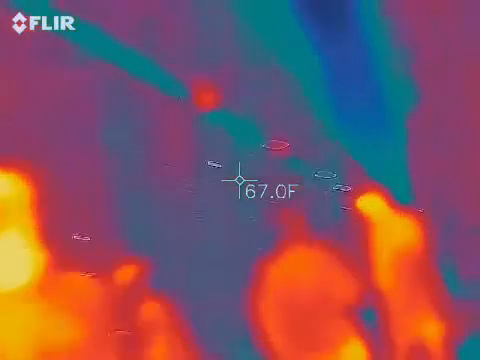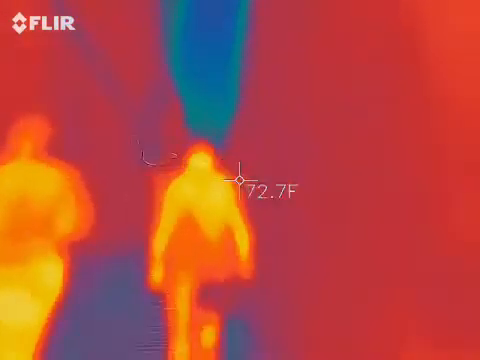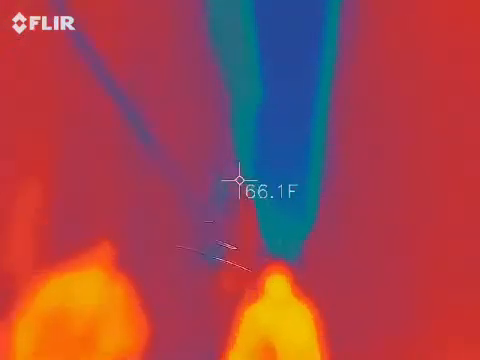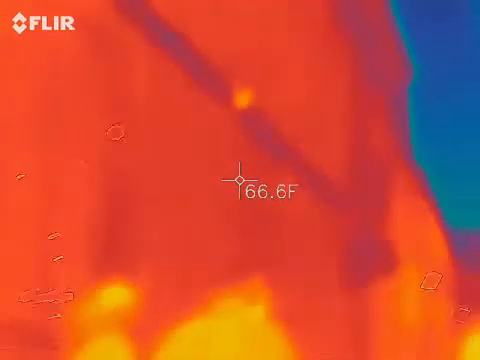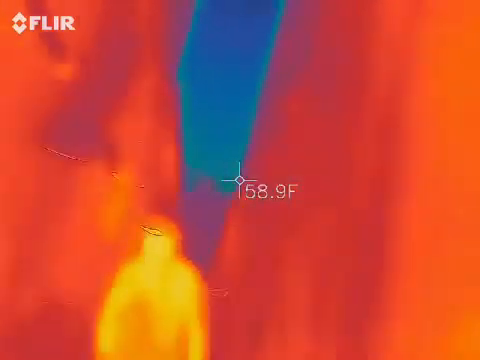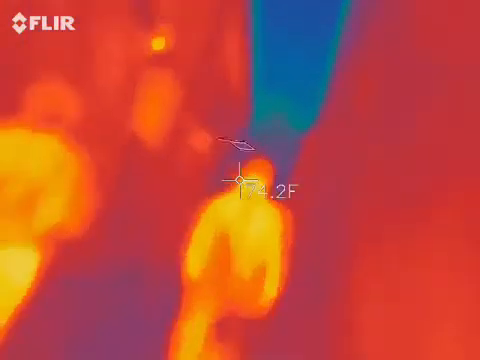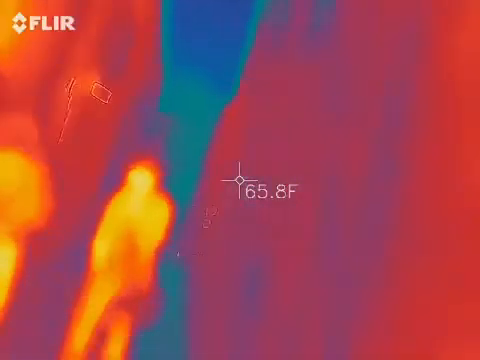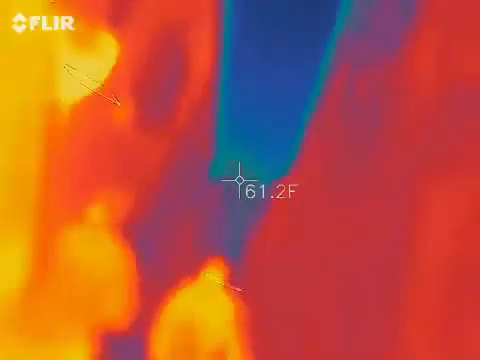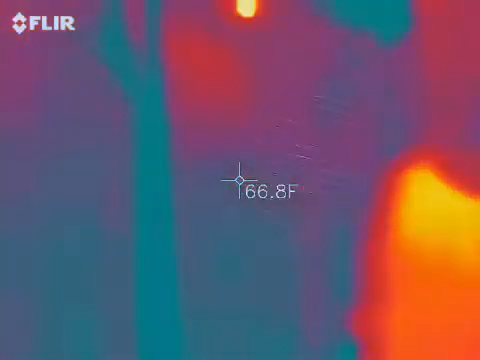Remember we made a joke with this alley? Yeah, we did. This is the alley. What was it? Switching alley or something like that. Something's watching us. Something's watching us.